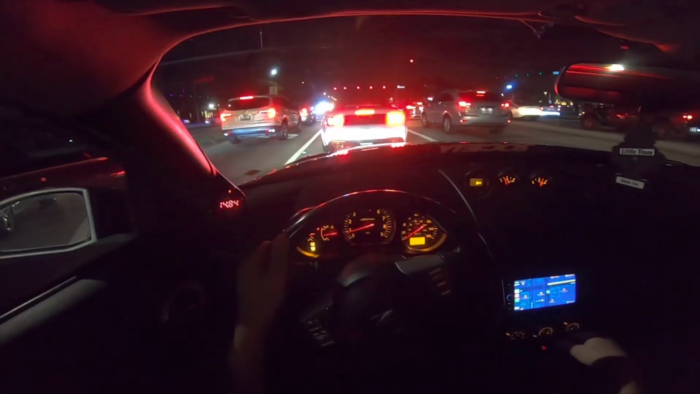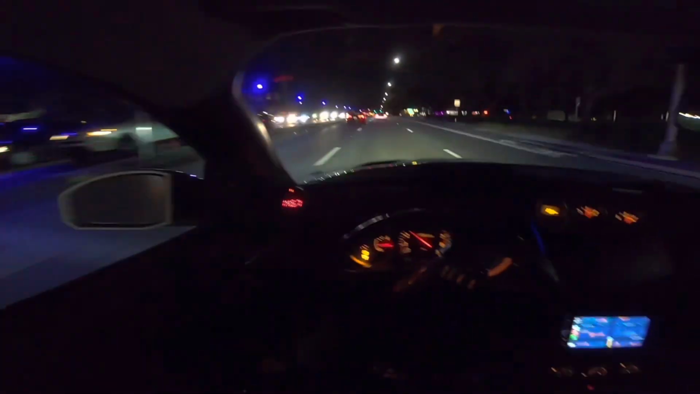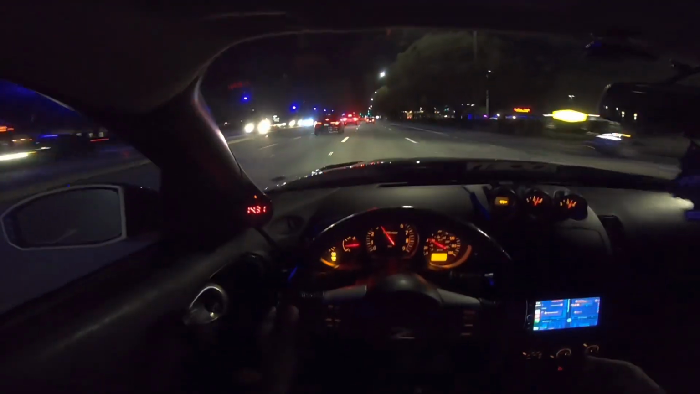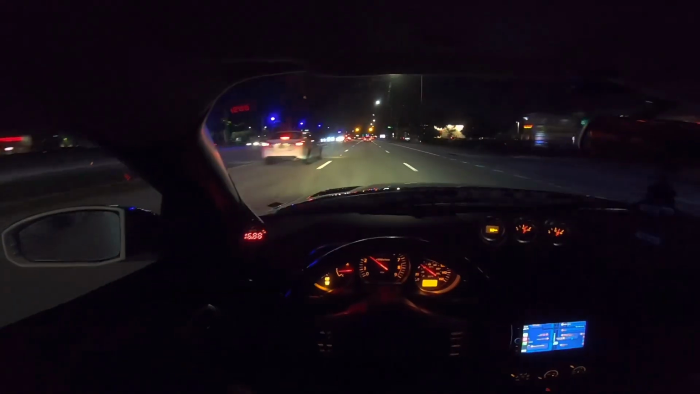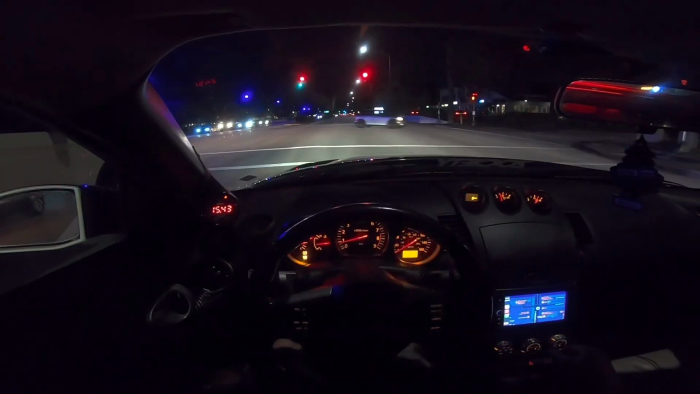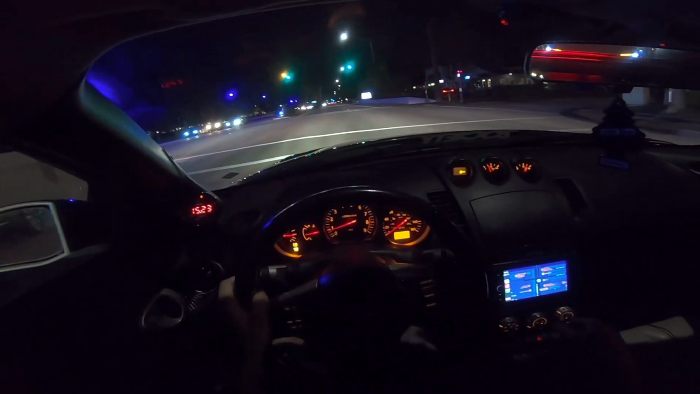I definitely need to get those hood pins, because I don't feel safe every time I speed up a little bit, because I'm afraid that my hood is gonna open. Hopefully tomorrow I'll be able to find a nice stretch to do a pull.